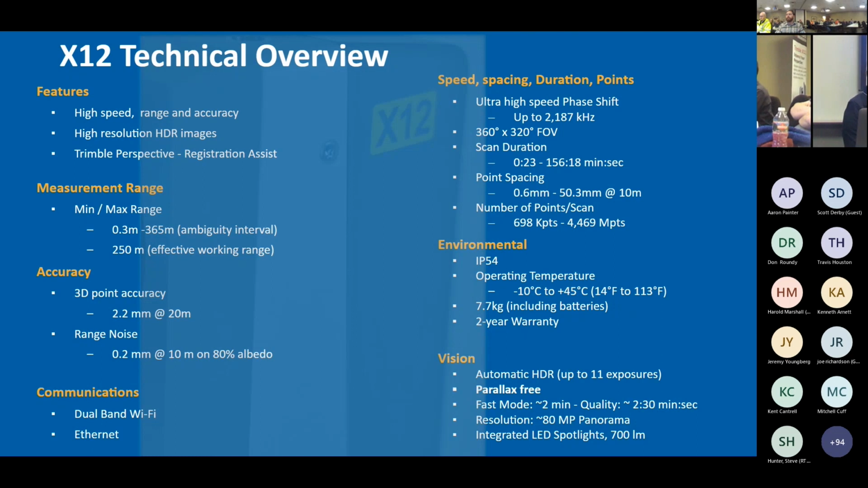Anyone that is used to or familiar with high density scanning, you have a rotating mirror in the center. The laser source sits off on the side. You have a rotating mirror in the center that basically throws out the laser to capture your scan points. On the back side of that, this scanner actually has a camera and those LED spotlights that sit there. So that's how we get these parallax-free images.